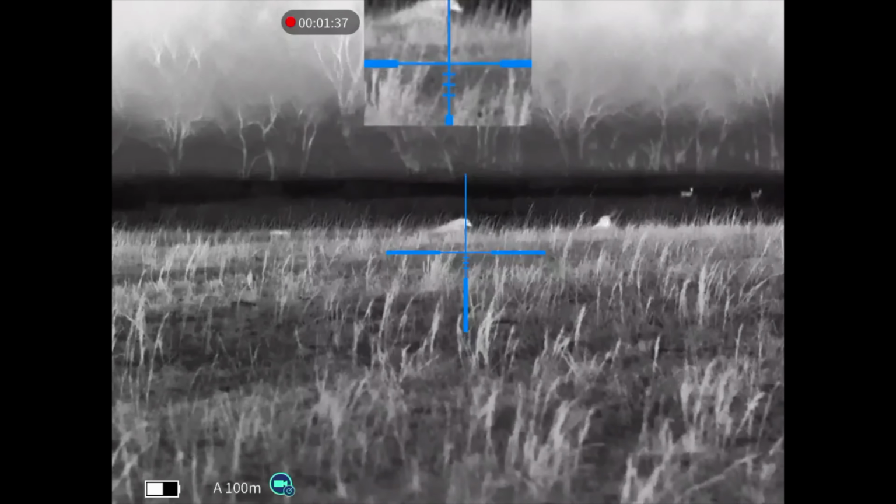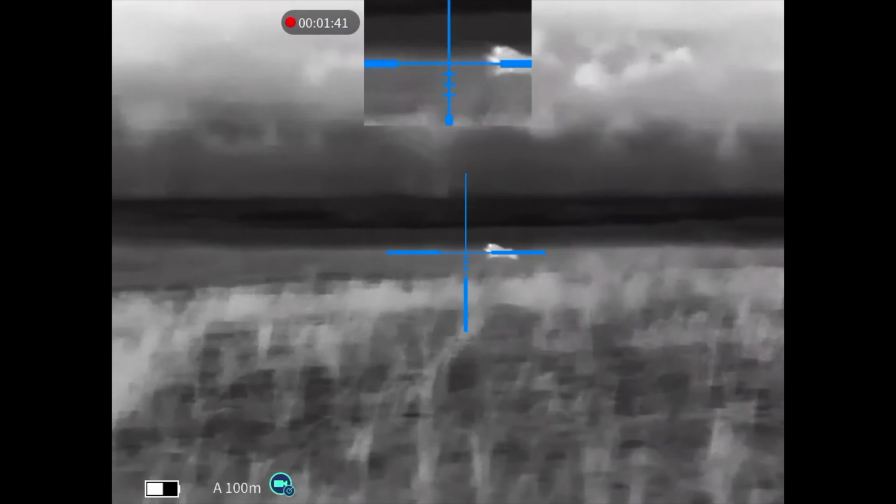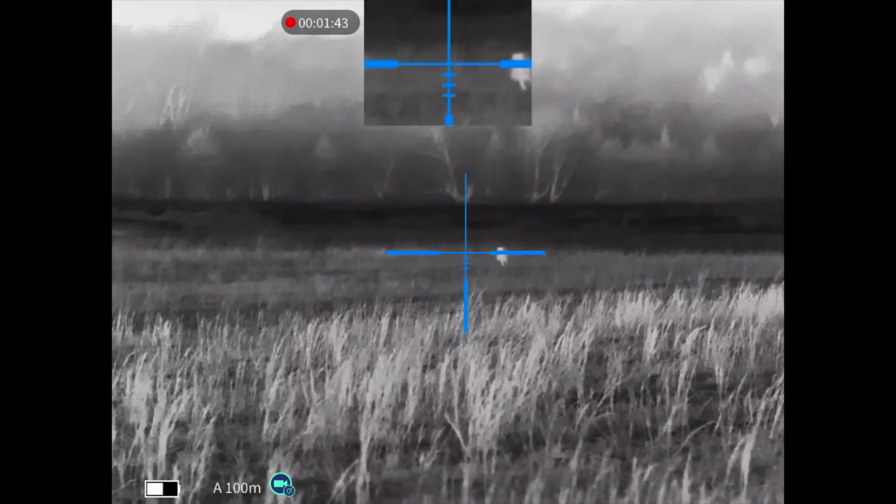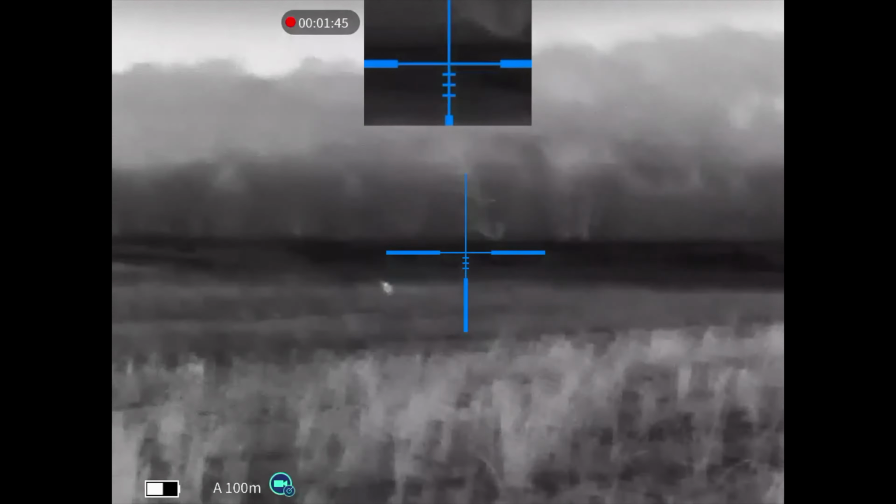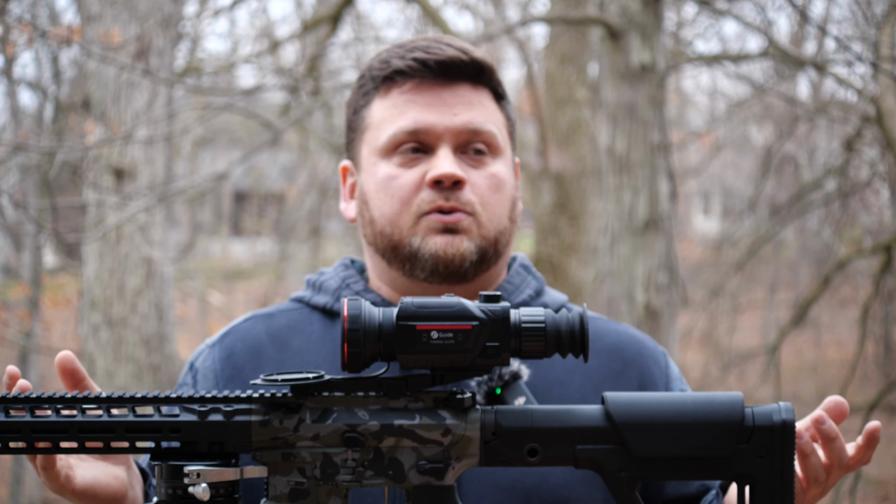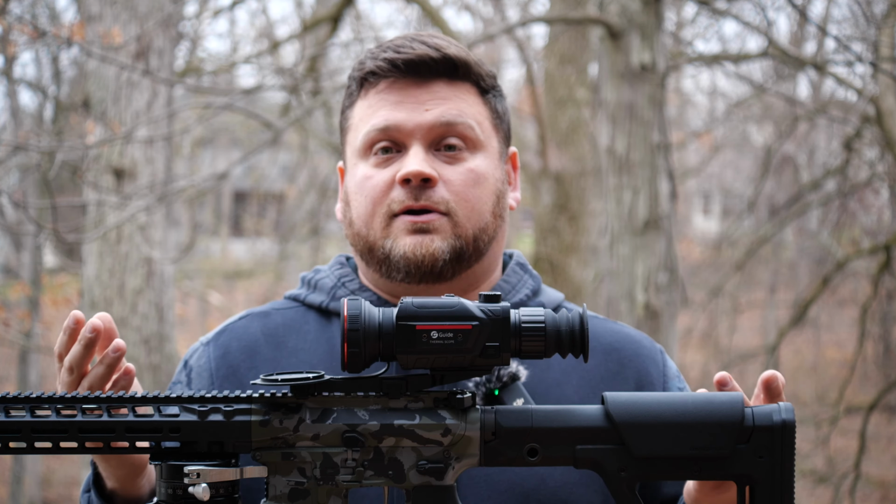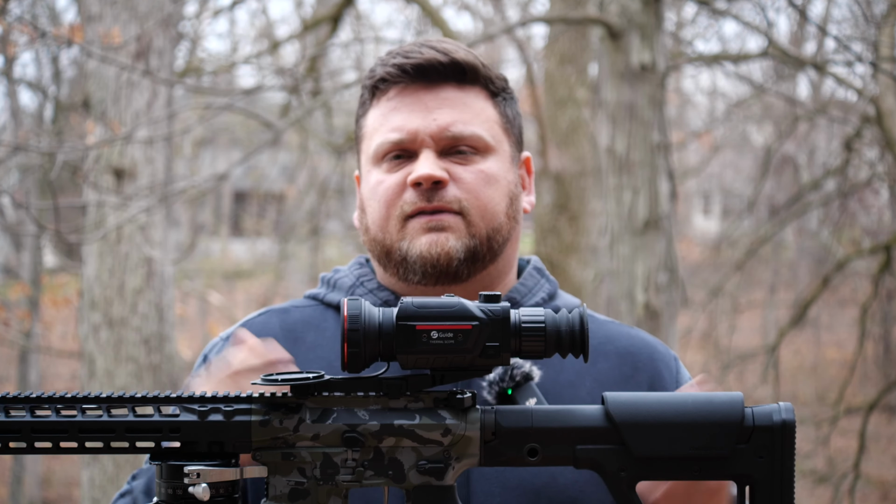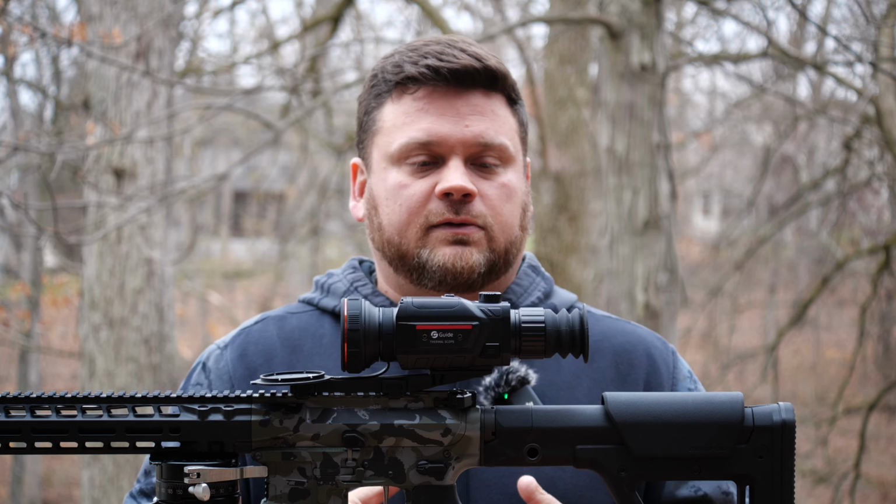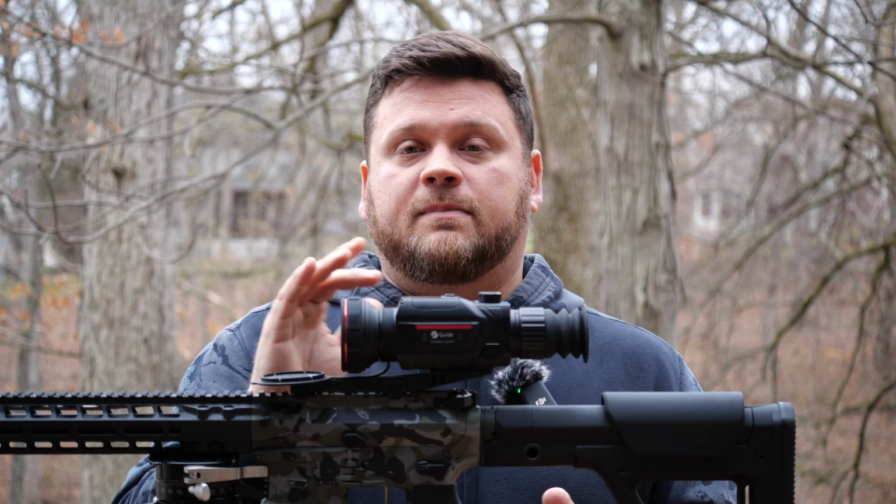My cousin was out there. He runs a Pulsar Trail 2. Side by side, we had the Halo XRF, the Pulsar Trail 2, and this unit. And his words, not mine, he's like, why didn't you tell me to buy this one? And I said, well, you bought the Pulsar a year and a half ago. This wasn't here. It didn't exist. And he spent like $5,500 or $5,800 on that particular scope. He goes, this is way better than my Pulsar.